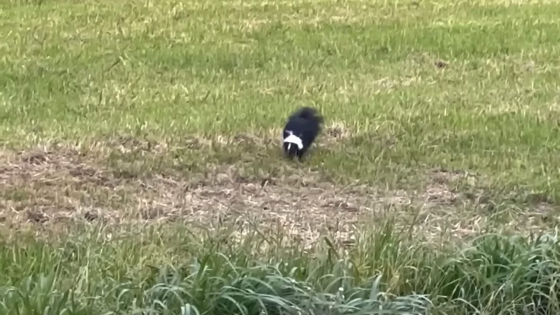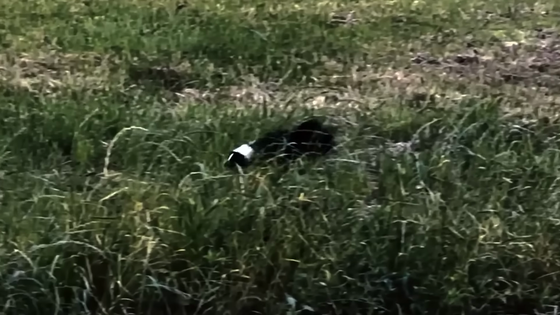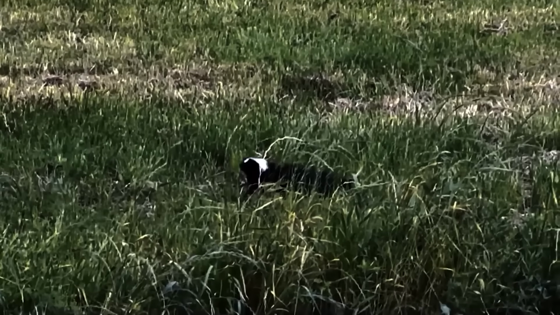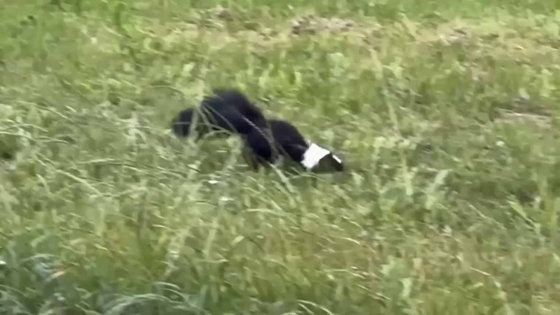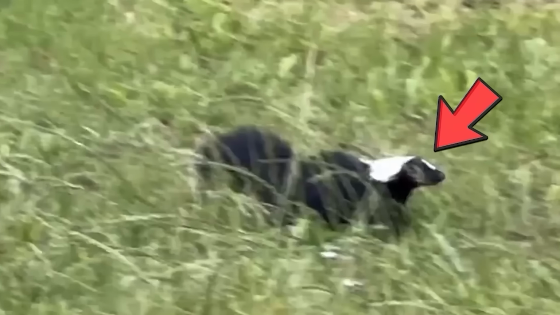But what's even more captivating is the way it moves. This little guy was caught on camera jumping around cutely, showcasing its playful personality. And the most astonishing fact, it's never been seen in the wild before. Some believe it might be a skunk, but its unusual features have sparked debate.